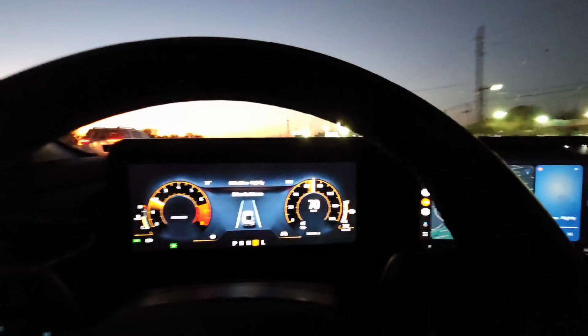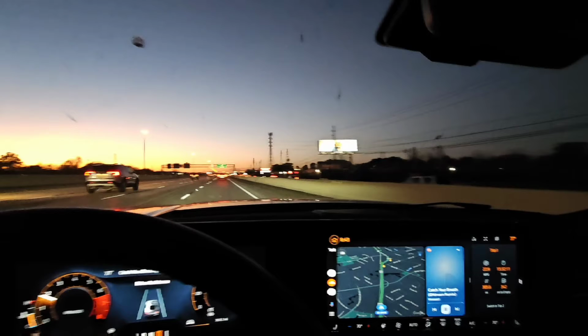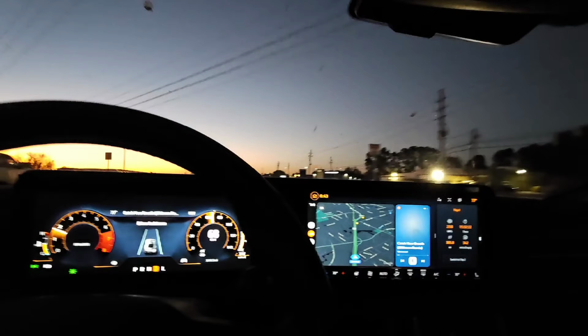So like I said earlier, if you're not paying attention, you could easily hit 80, 100, and you couldn't even tell. That's how cool and calm this sports car is.